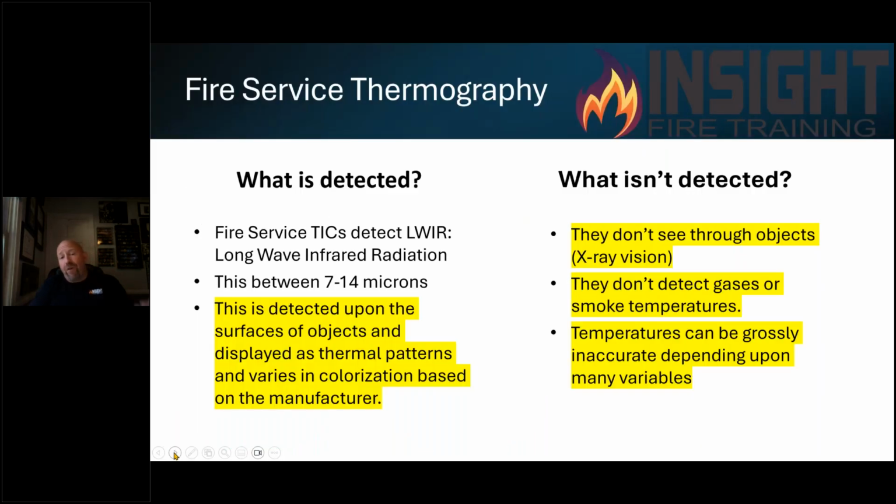So when we look at fire service thermography, which is my definition, by the way, what is detected, what isn't being detected, fire service thermography detects long wave infrared, and manufacturers now are adding things like edge detection and software enhancements. So it's no longer just infrared. And we've got some coming out with AI and lots of other features. So unfortunately, it's not even just infrared anymore, but infrared is the base model where we get our data from.